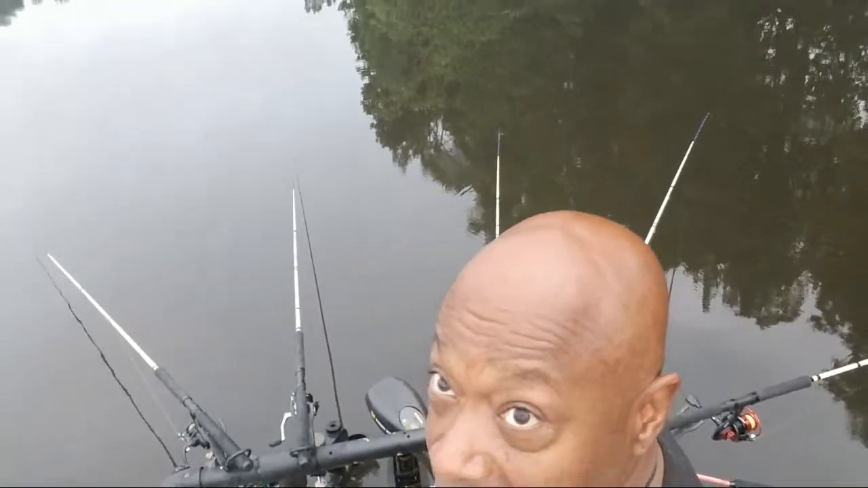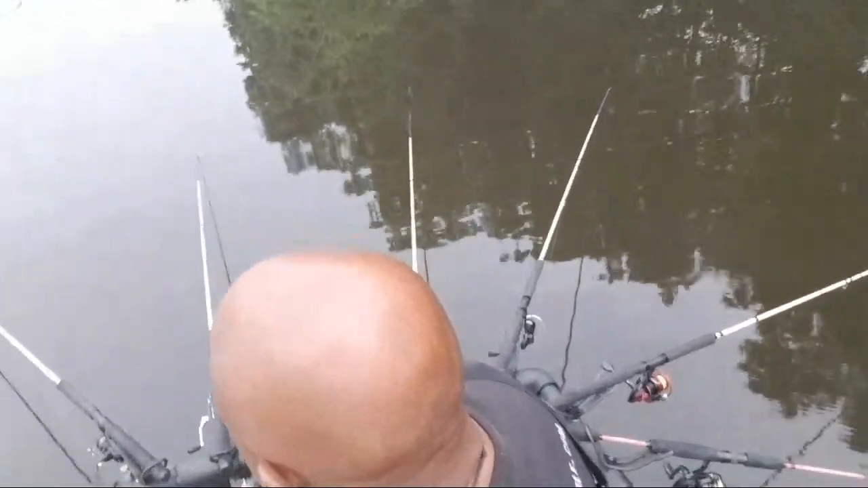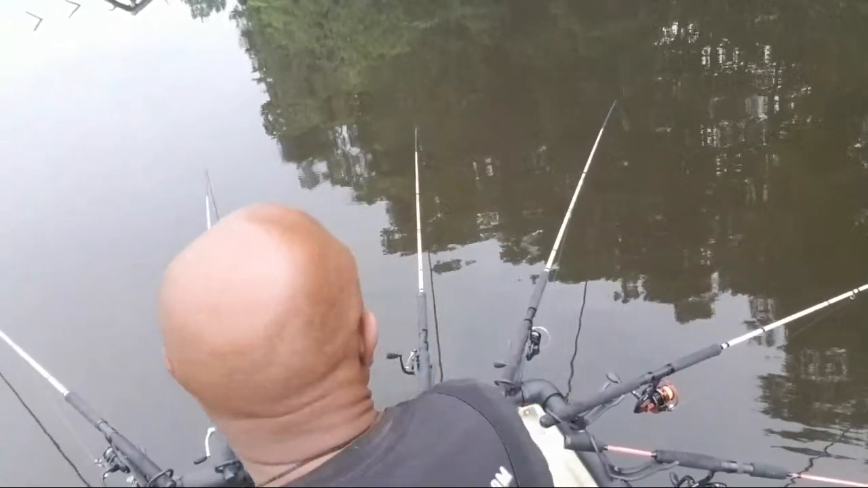All right, I'm at the tree. Let me see if I can show you guys so you'll be able to see the tree. Let me lean it back a little bit. I'm at the tree. You can see a little bit of it sticking up out of the water right there. You see it? Okay, I'm at the tree now. I gotta slow down because I'm telling you right now, this tree is trouble.